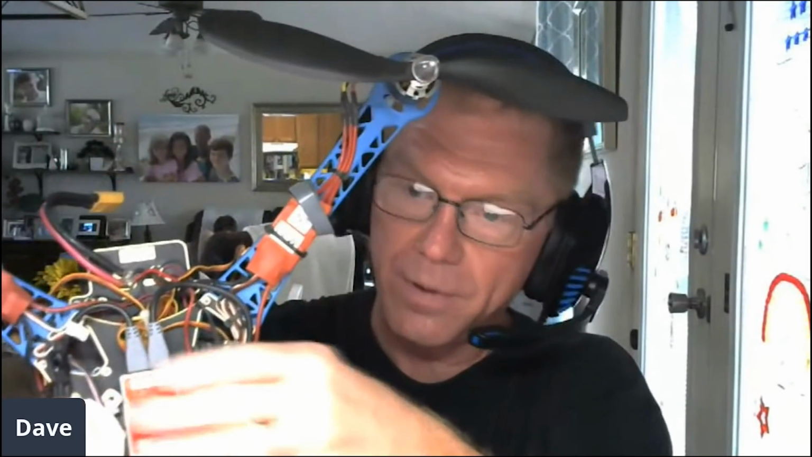Then you've got your flight controller up on top, your blades, your electronic speed control, and lithium polymer LiPo batteries. Let me show you the power supply for the laser. I built this myself, so I know what they're capable of.